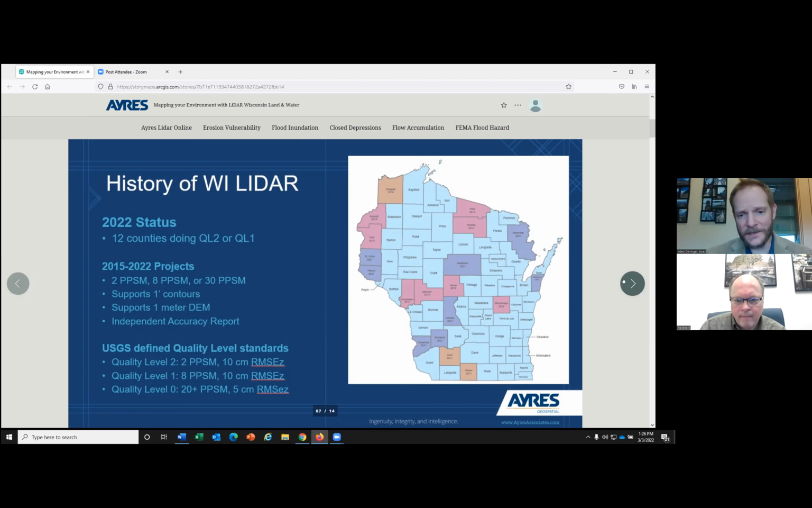The counties you see in purple, those are being processed right now. The pink counties and the brown counties are going to be flowing likely here this spring. So as we chase that snowpack, we're going to be flying these counties. And every single county after this 2022 cycle will have LiDAR data that meets all federal specifications for floodplain mapping and a lot of other purposes.